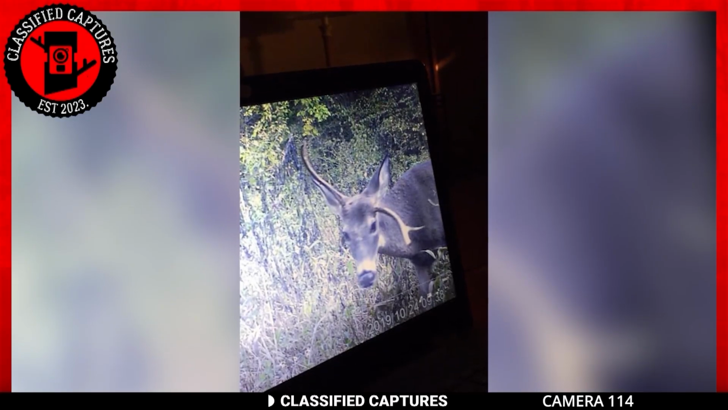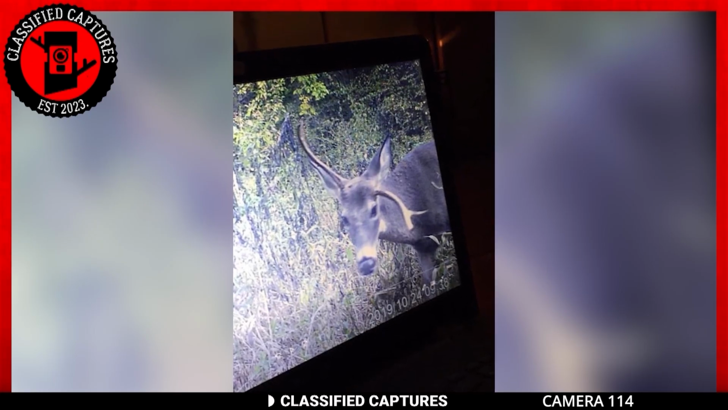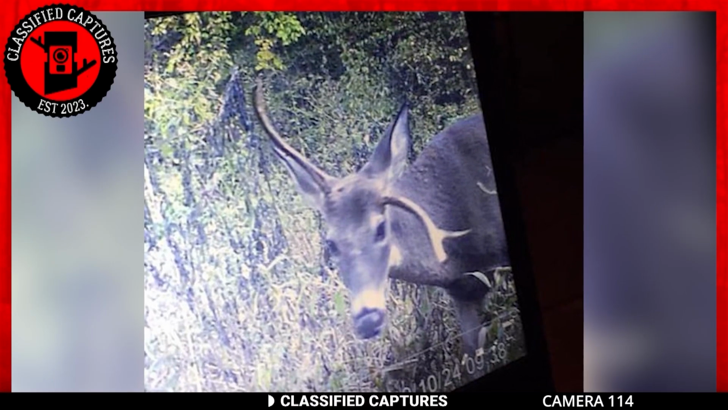Next, we have a trail cam that captured something quite unique. Have a look. In this footage, we have a deer gazing directly into the camera lens, displaying a sense of curiosity.